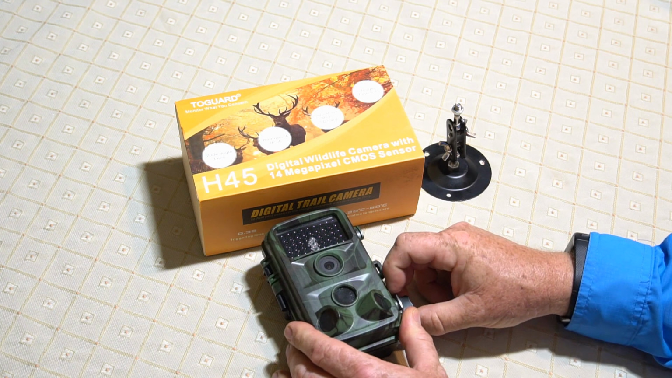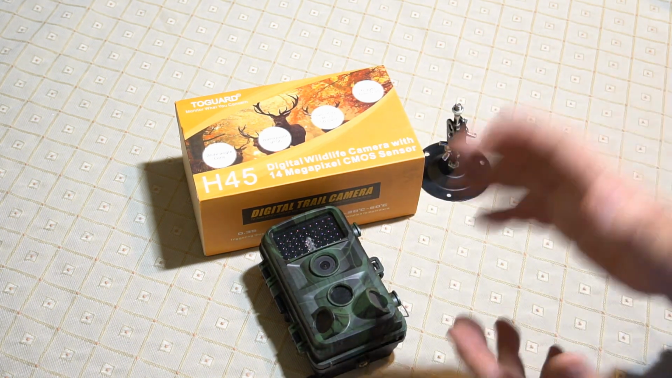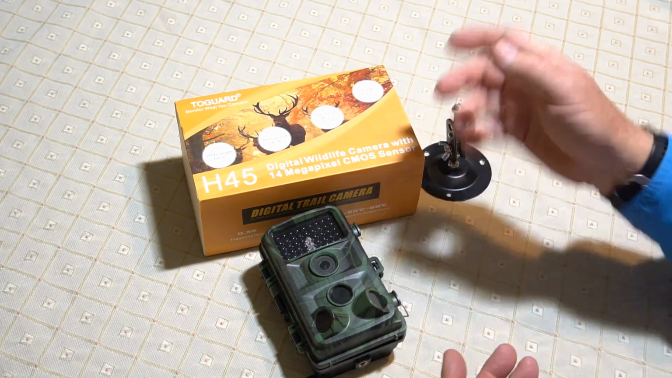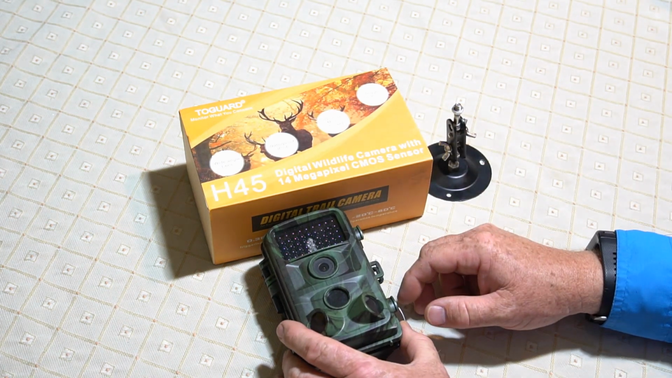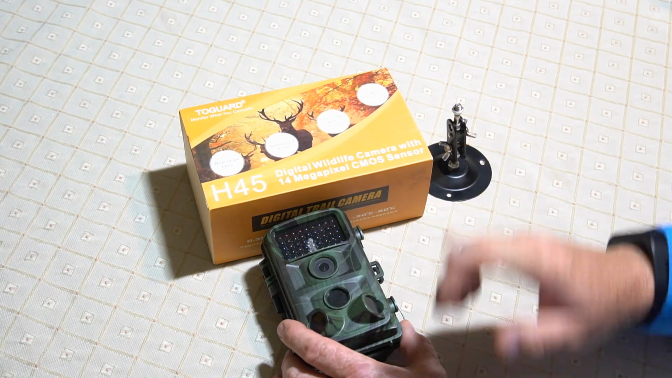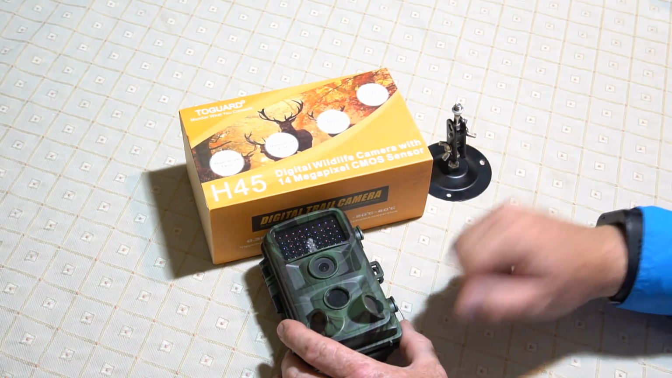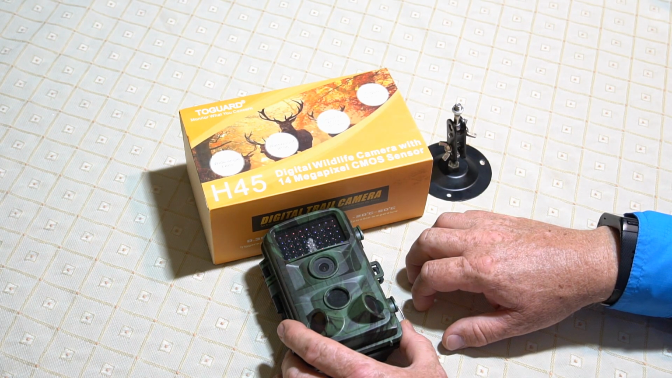Some kind of anomaly. But the camera has been in the field since January. It's now April. It's still working. It's still taking pictures, and that's really good. So for the price, it's a pretty good deal. I'm going to throw some pictures up here. Just going to show a series of pictures and videos for you, and then I'm going to come back and we'll finish up and talk about that, and I'll give you my final opinion.